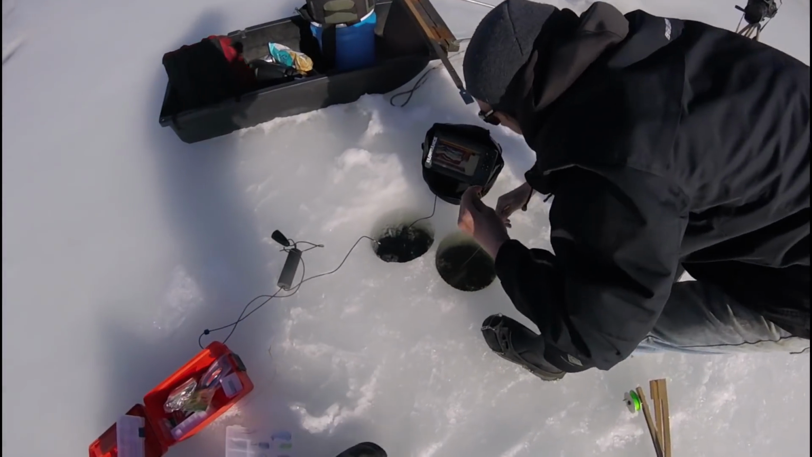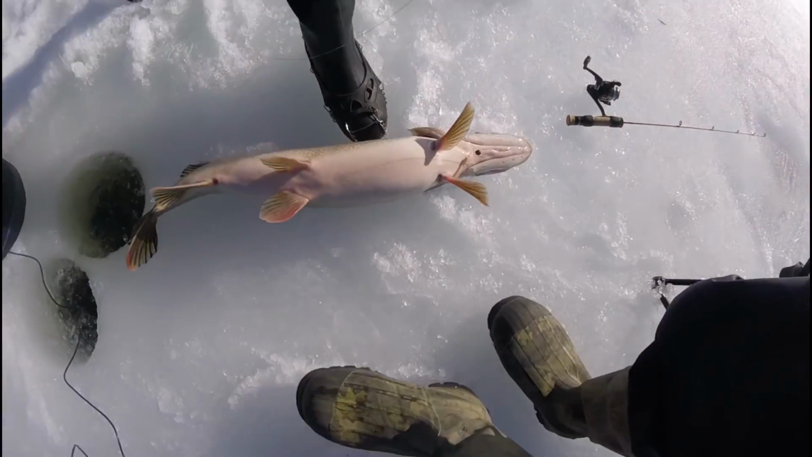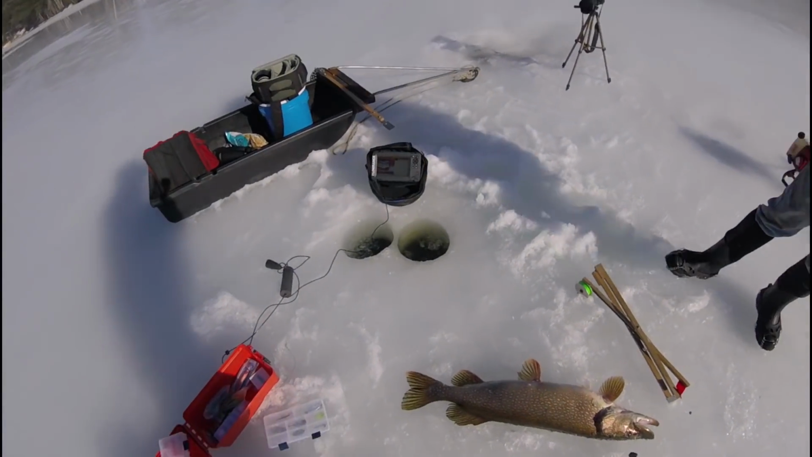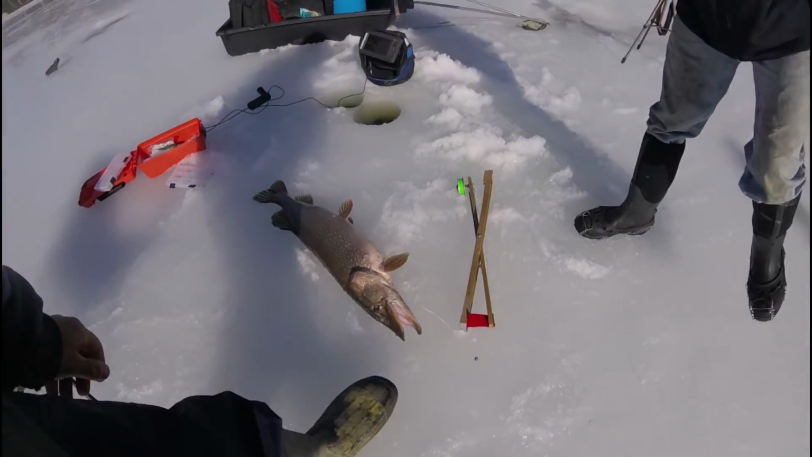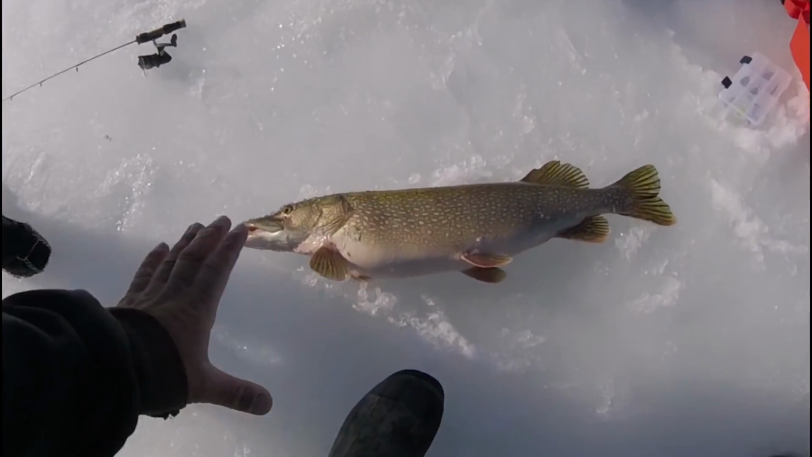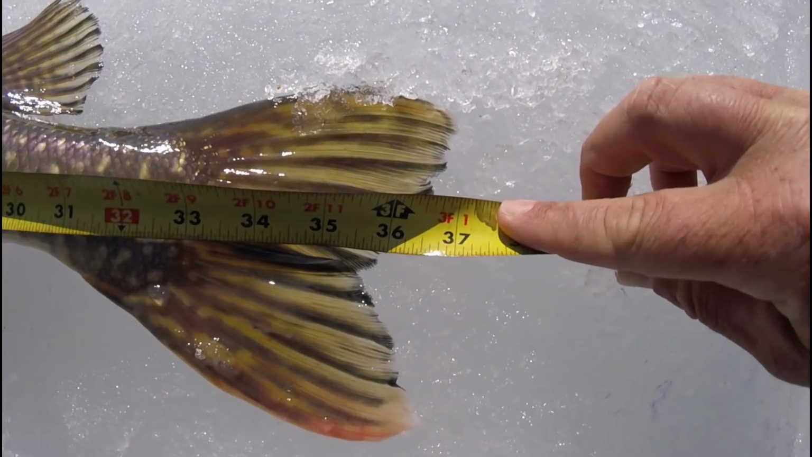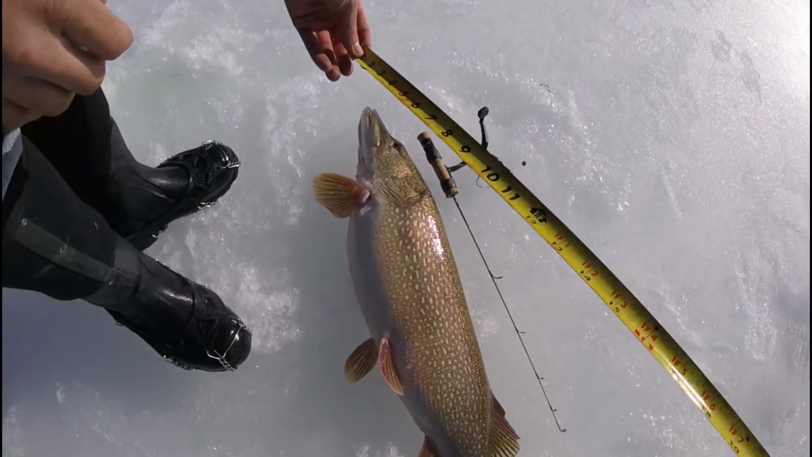It's a giant. That is a mega. Drag him out. Oh my god. New personal best. The Lowrance did it. Oh, I don't know. It's gonna be close. Look at that, dude. We have that all on video. I know. That's a giant. Look how big he is across. So he goes just over 36. 37, almost 37 inches.